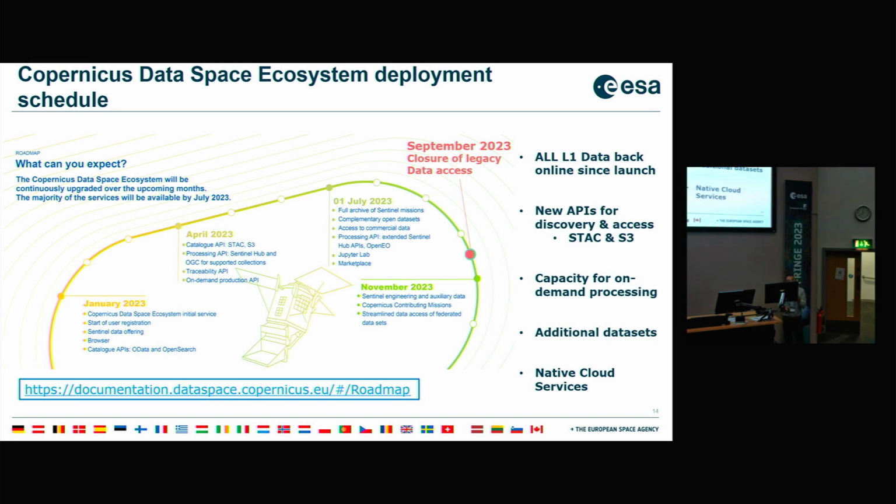We are now entering the last mile, and I think that this last mile won't be transparent to you because we are in the process of totally changing our data access system. For a decade, the data has been distributed through what we call the SciHub or the Open Hub, and this system will be discontinued, I think terminated in September or October this year. It will be replaced by a brand new system that is already available, already in place,